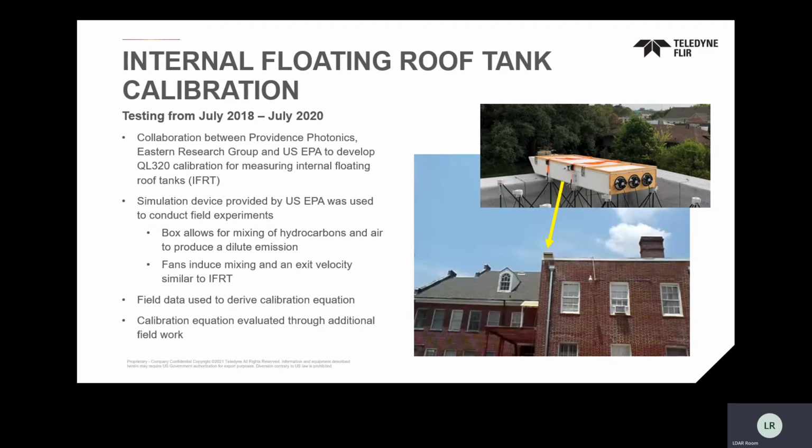Another thing I'll talk about, and Yoshing, feel free to correct me if there are any things, but the Providence team has been working for a considerable amount of time directly with the EPA and ERG in doing testing on internal floating roof tanks, and being able to have a calibration. One of the challenges with the QOGI solution, it's really easy whenever it is a point release, when you actually have a release coming from a single exit velocity point. But when you're looking at an internal roof tank, the sealing around there, it's a lot more challenging to be able to do that.